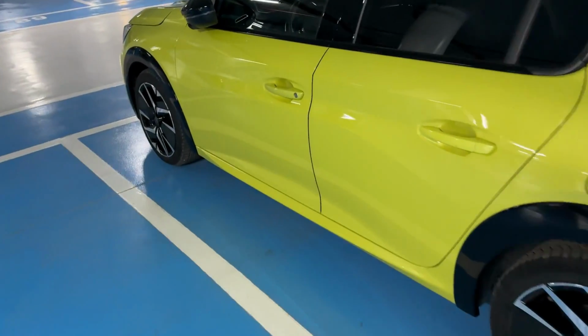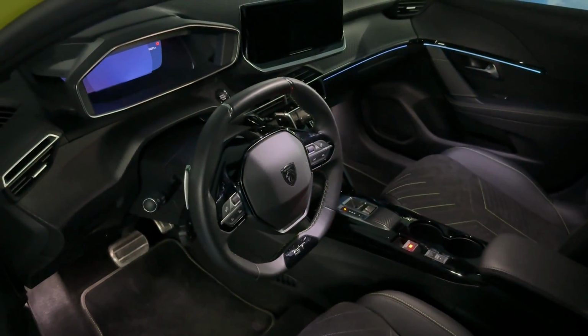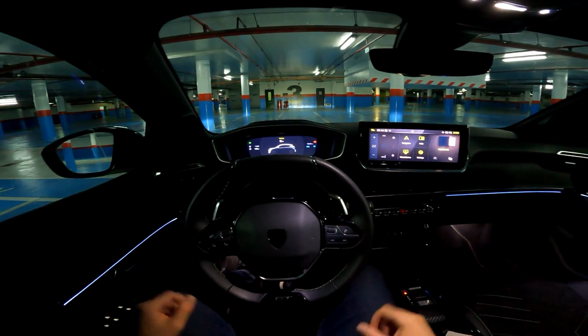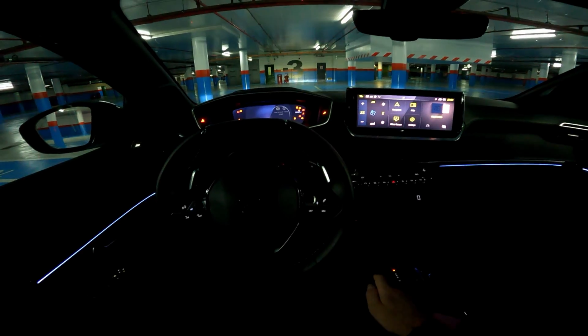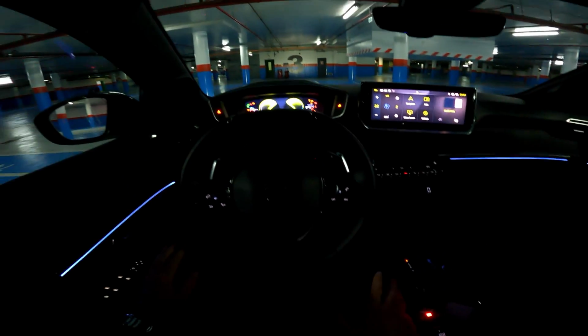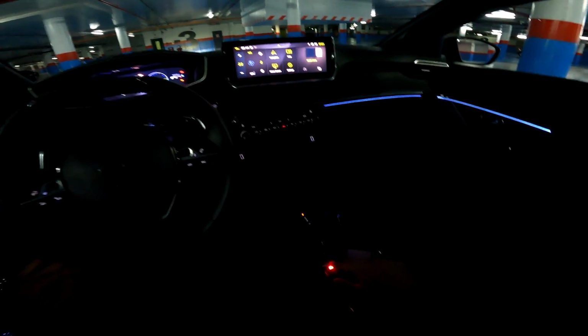So approaching the car, and here we are greeted with a gorgeous interior. I mean, just look at this. Let's see it from driver's perspective. Alright guys, so let's go. This is the view in front of the driver. Let me press the start engine button. I already have my seatbelt on, and yeah, we are ready to go.